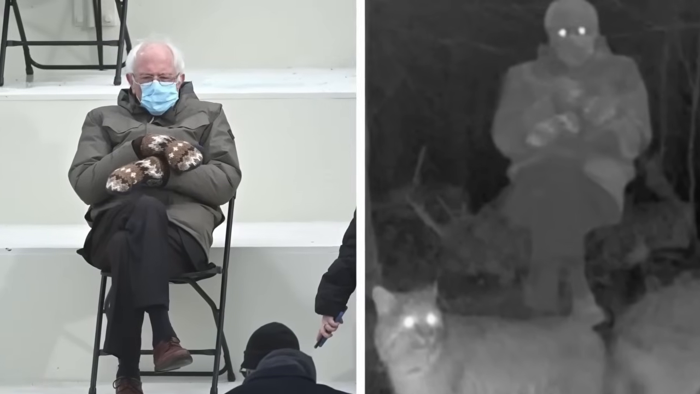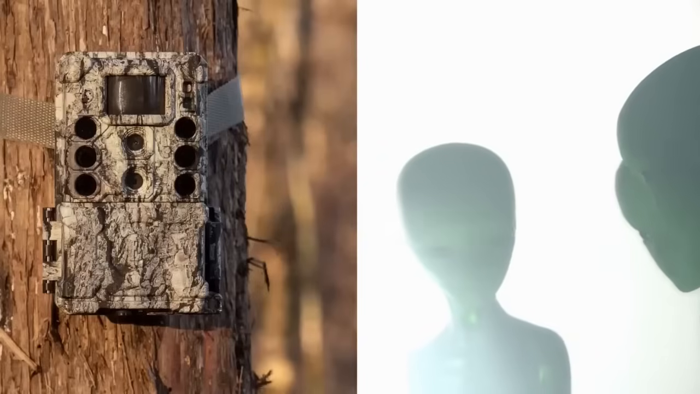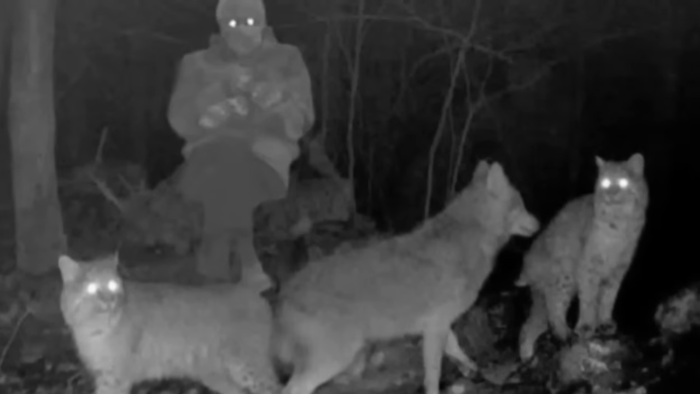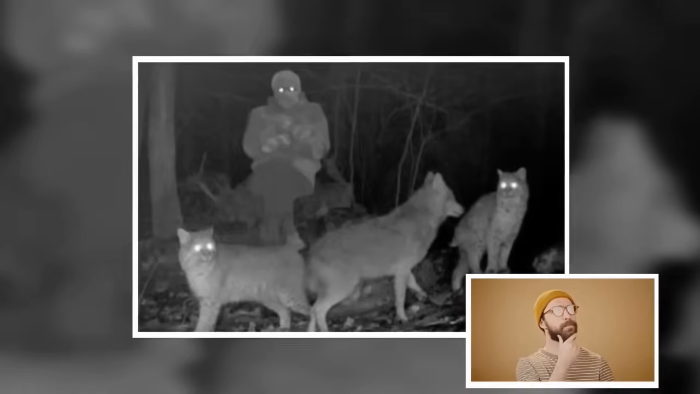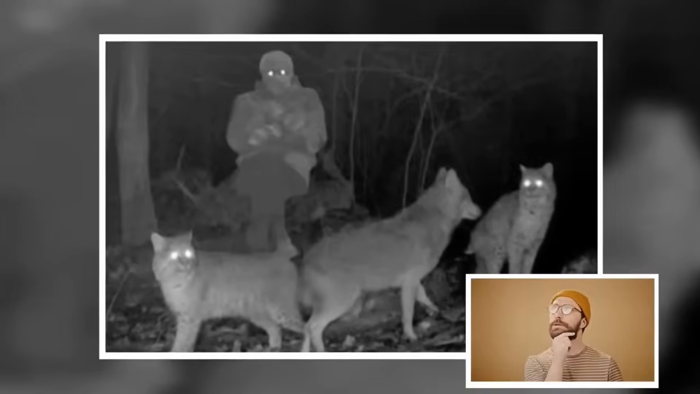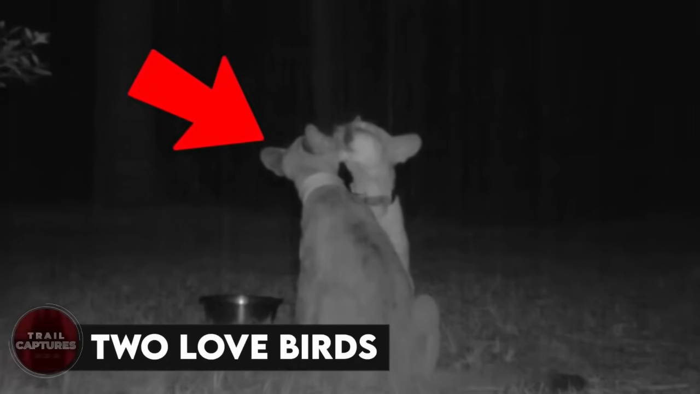Bernie Sanders. Is that Bernie Sanders wearing mittens sitting in a chair? Or is some otherworldly being captured by the trail cam? Because the way it's sitting so calmly with wild cats and what looks like a wolf around him is something not a normal human being can do. Don't you think so?